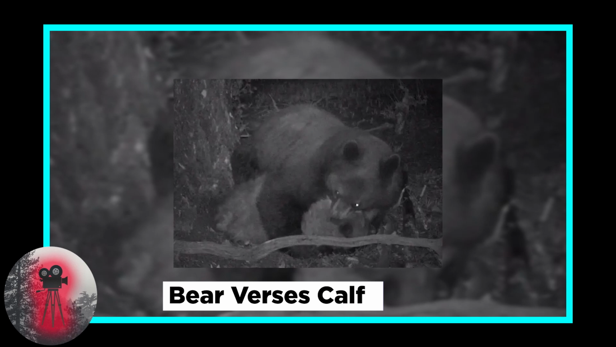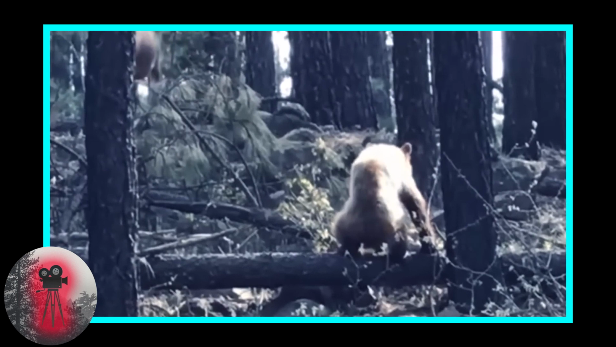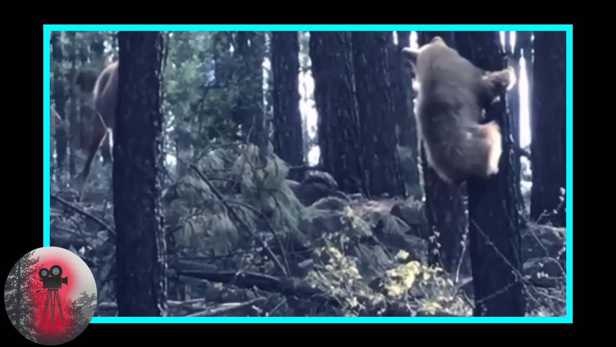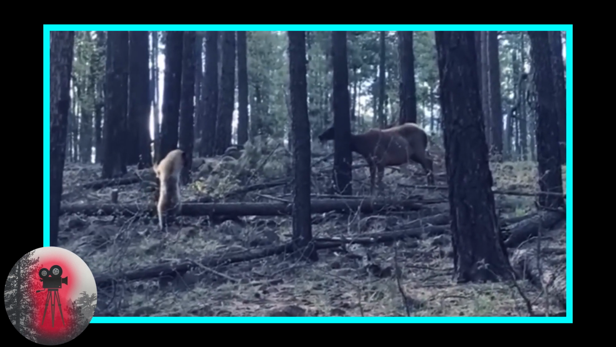Bear versus calf. This next clip comes from a movie producer who was filming out in Arizona. I'm just going to read this as the excerpt was written. Today we are filming again in the great state of Arizona, and we just so happened to witness a heart-wrenching encounter between a small brown bear and a moose calf.